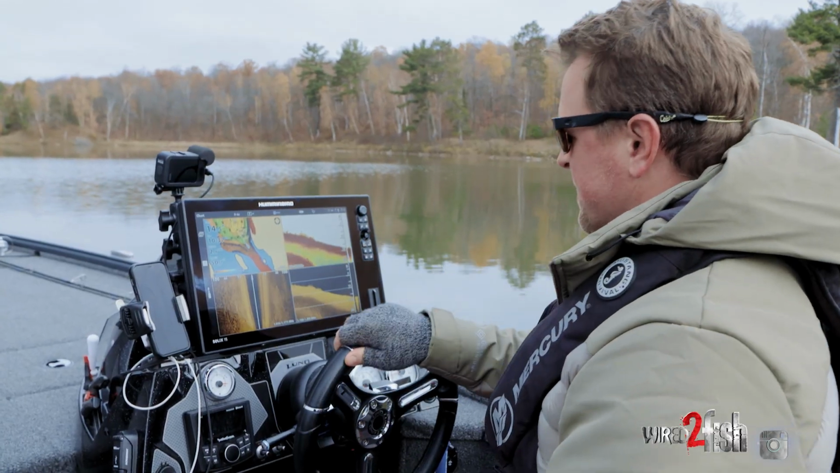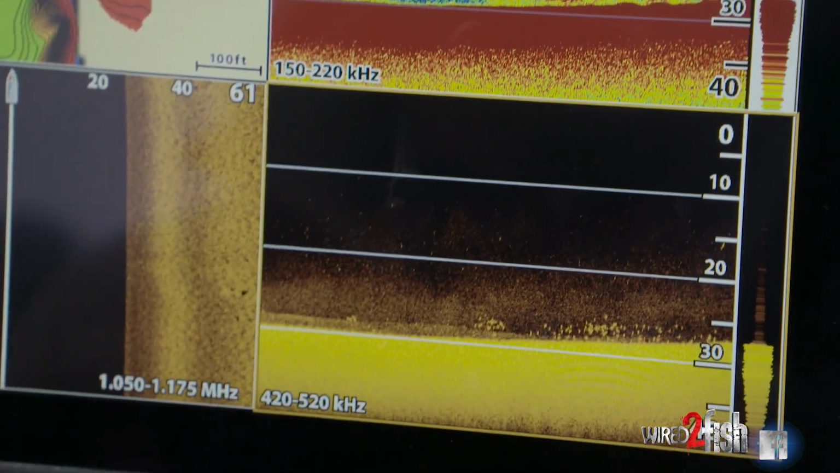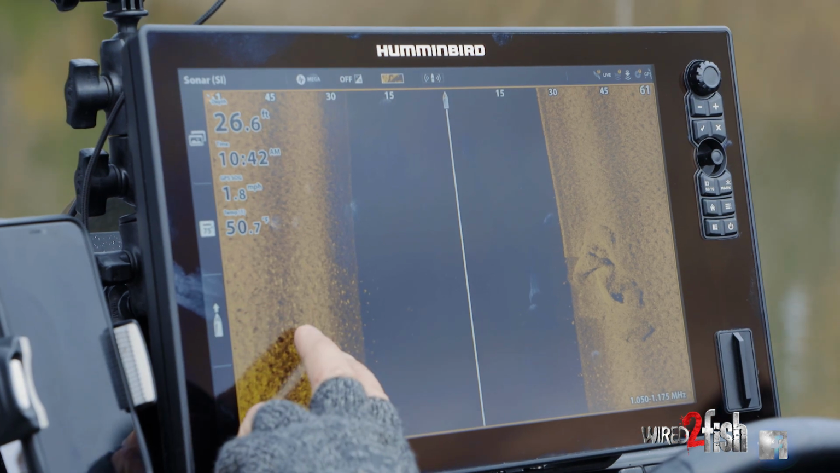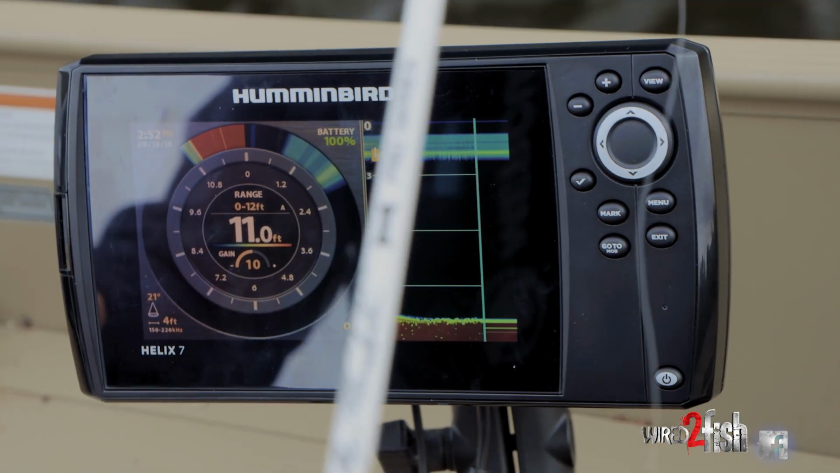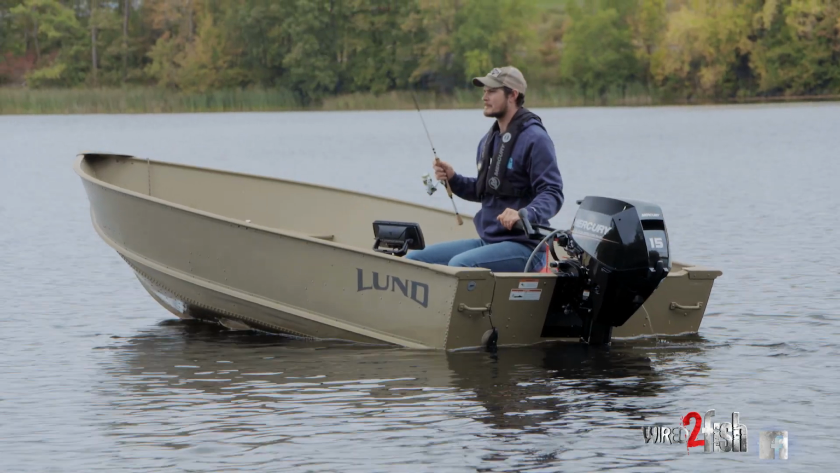I know what a fish looks like on 2D sonar, so then it's easy for me to look at down imaging and understand what a fish looks like. Same thing with side imaging. So if you have a fish finder that just happens to have one of these technologies, you're in great shape. You can easily do what we're gonna go do.